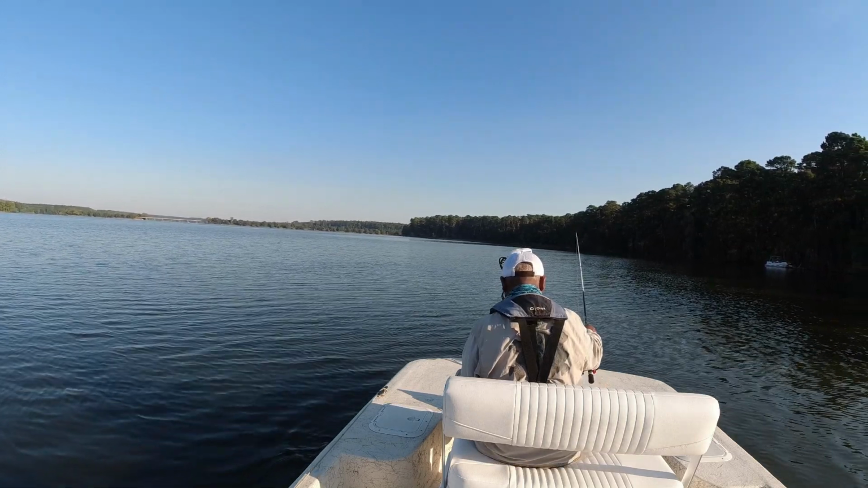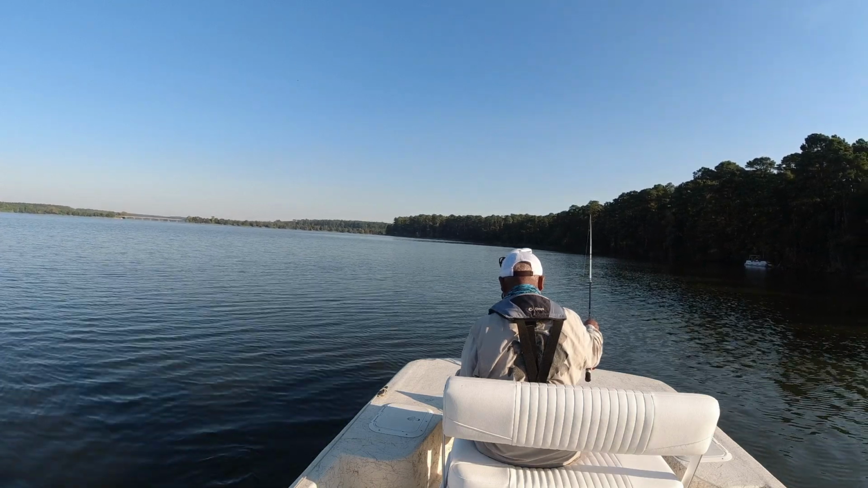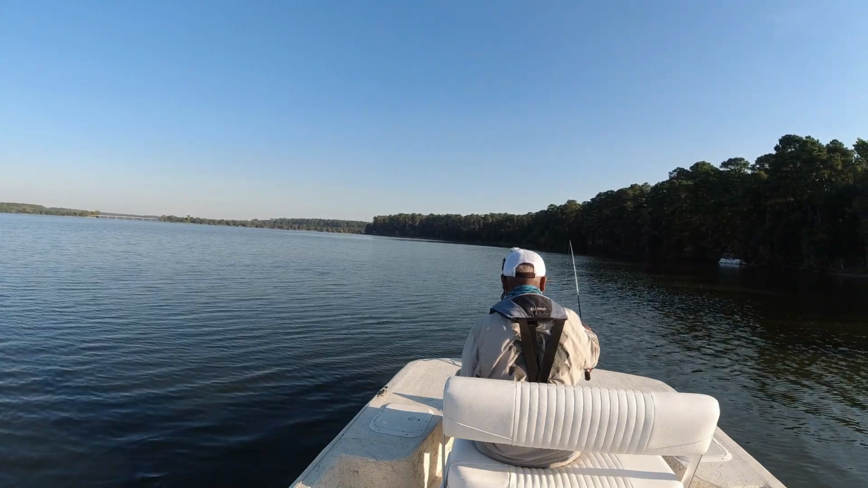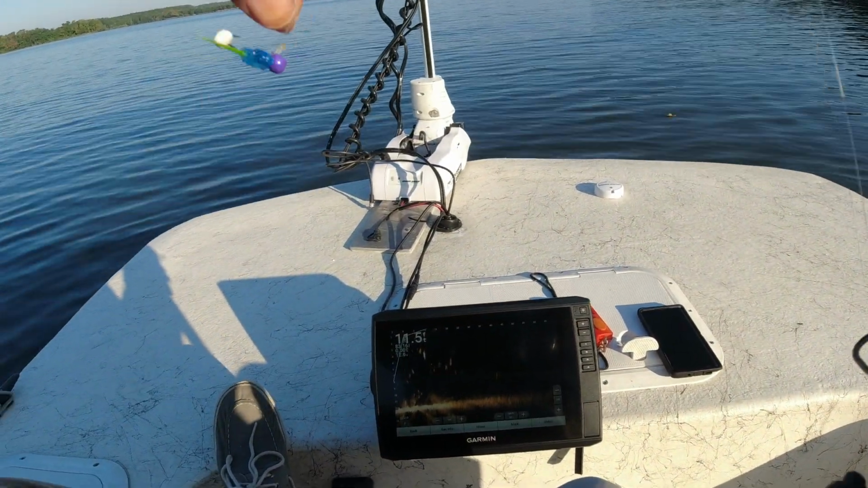Now, I know a lot of people will just say, oh, we'll just use minnows. Well, if you want to do that, that's perfectly fine. They catch fish also. But the thing is, that jig bite is so intense. The thump is so intense, and it's just a lot stronger addiction when you get into jig fishing.